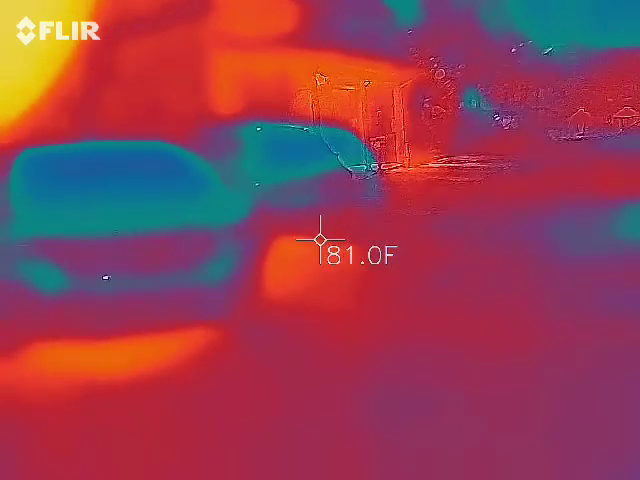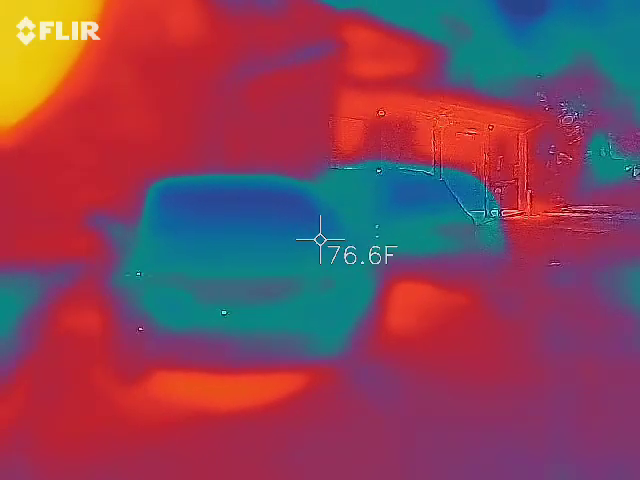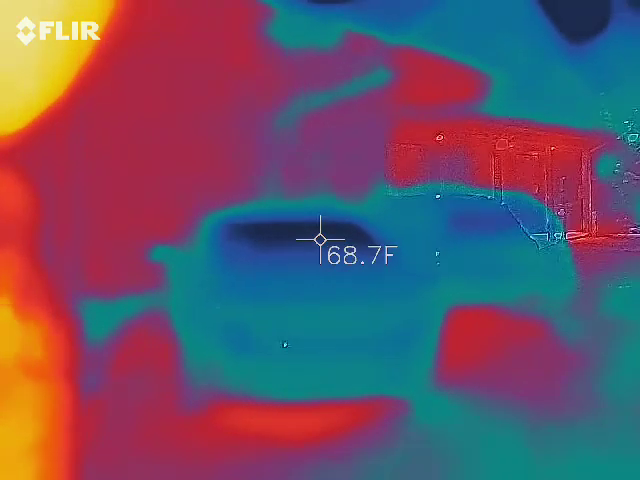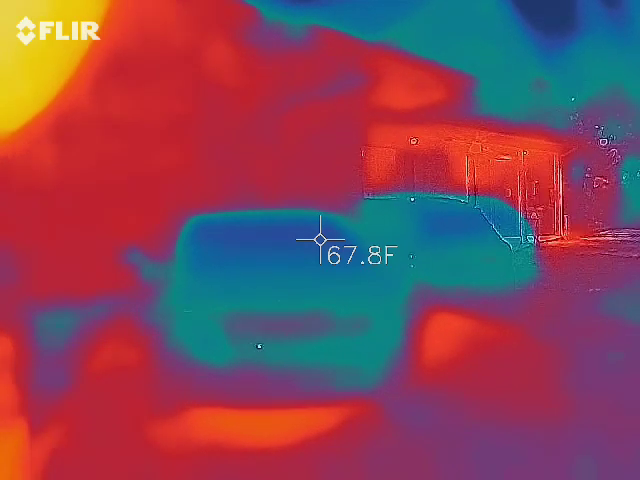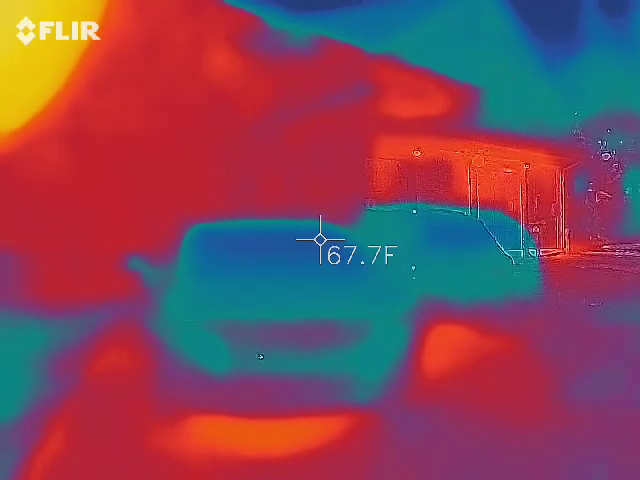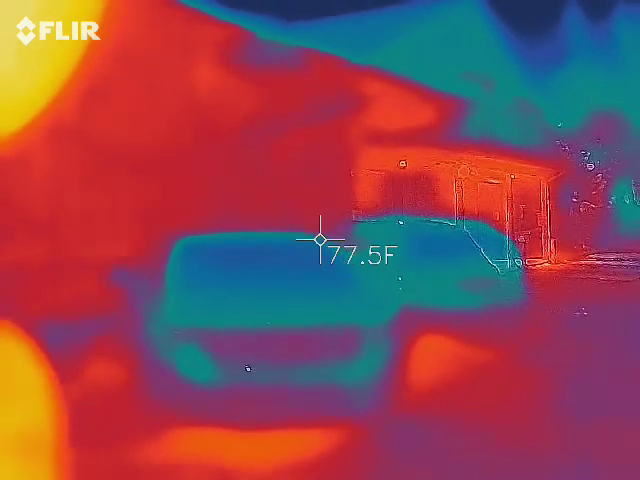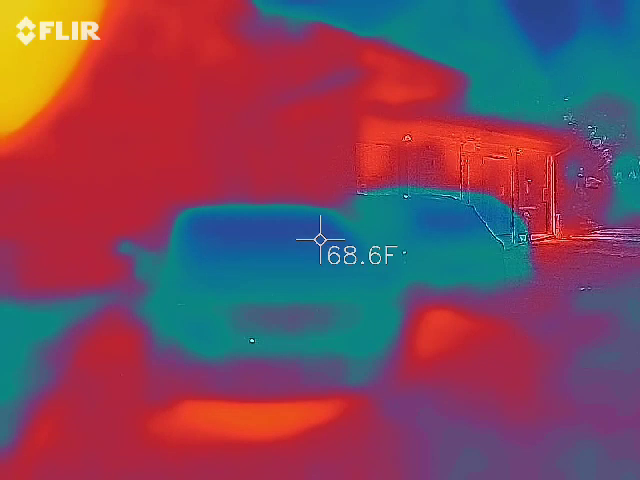On this thermometer, what are we looking for? You're looking for temperature drops between 5 to 10 degrees. Whatever it's steady at, you need to be 5 to 10 degrees colder than the normal temperature. I think I gauged this at 72 degrees before we got out of the car. I was going to say, I felt a little chilly for a second. That's true. I'm at 68.